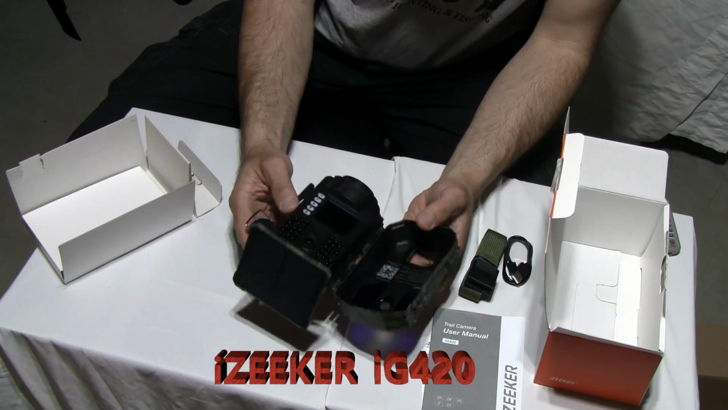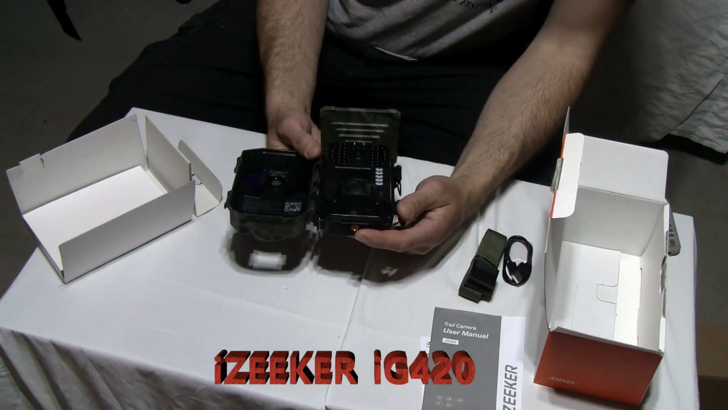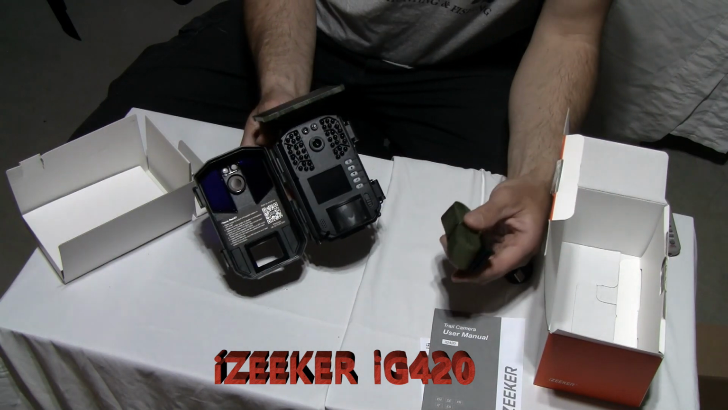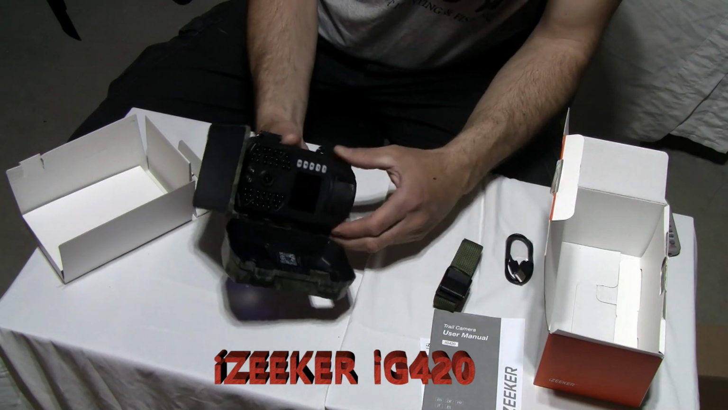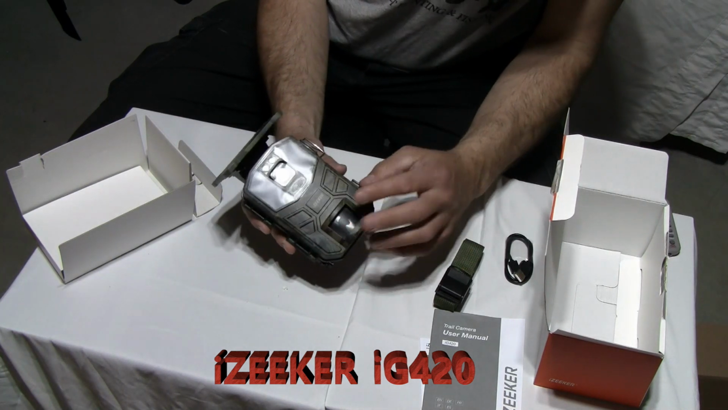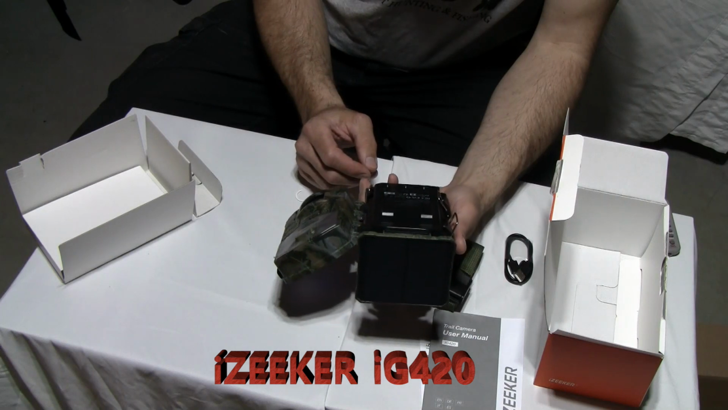Yep. So let's see. She's got the little mount here on the bottom. I think it's like a quarter inch or something. You can get the brackets to go to the tree. I don't use them. I'm just going to be using the strap here, and I'll show you in the field. Very fast, easy setup. It looks like a nice layout for a camera. Love the camouflage, really nice looking.